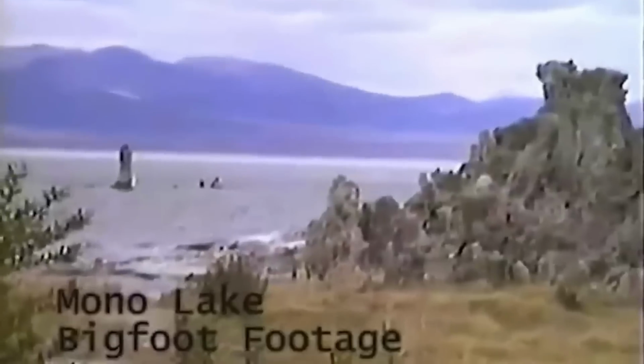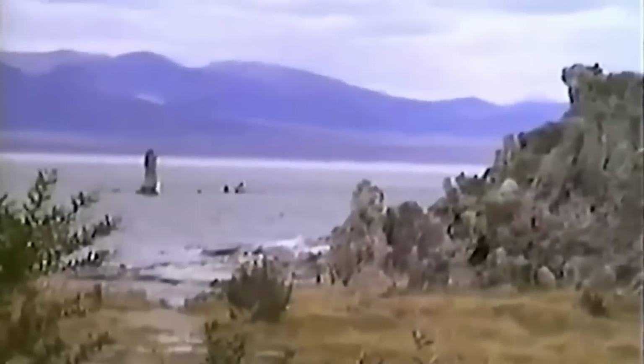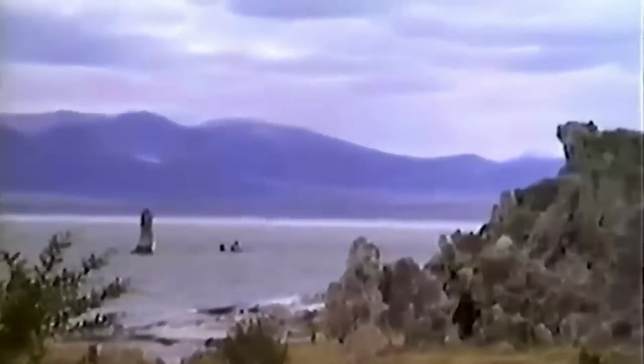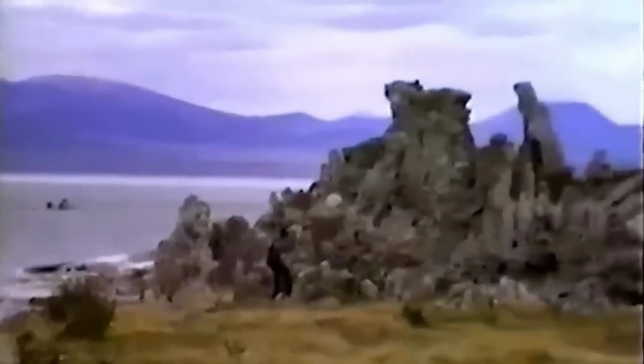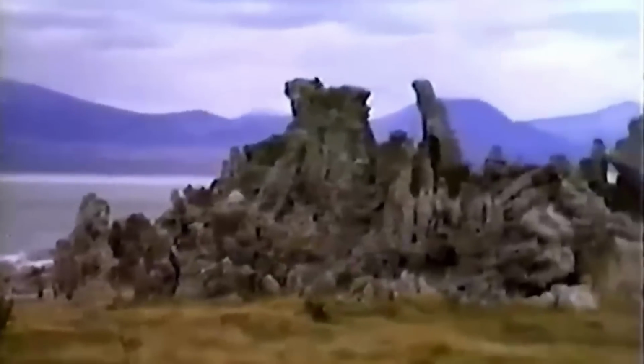Watch closely as the large, brilliantly camouflaged creature moves and becomes visible. Emerging from between the rocks, it lumbers forward before turning abruptly on its heels and making as if to leave, possibly because it sensed it was spotted. Is this the legendary Sasquatch?